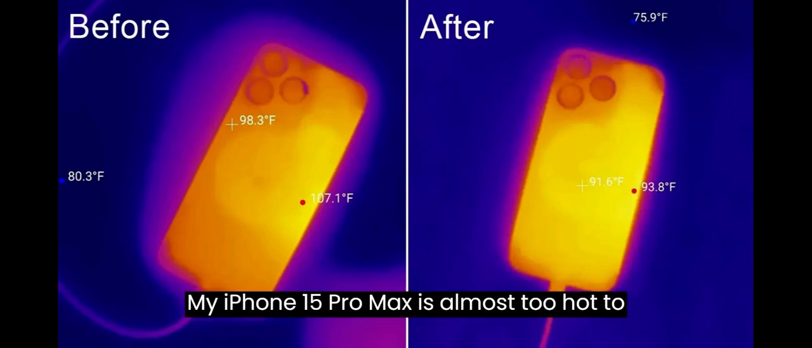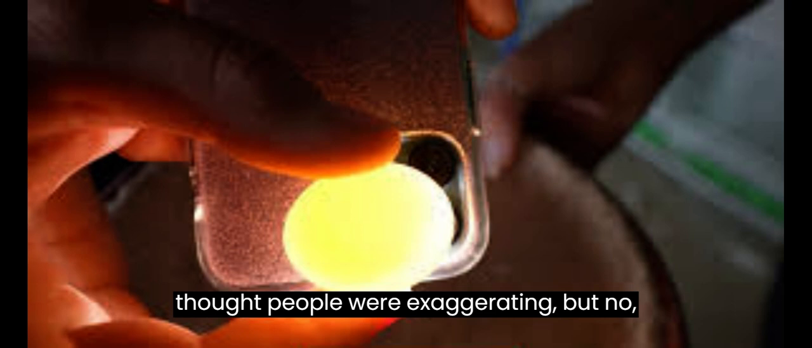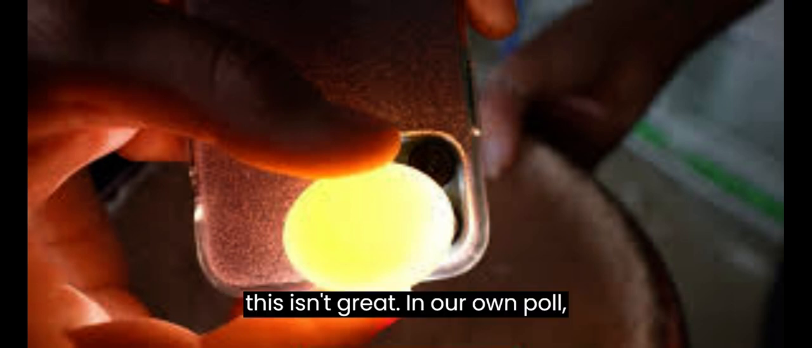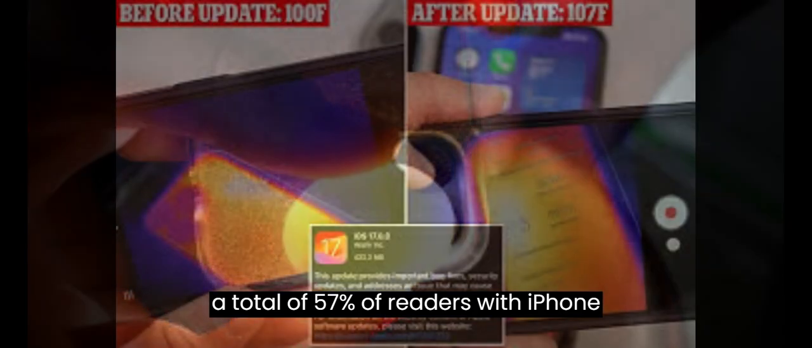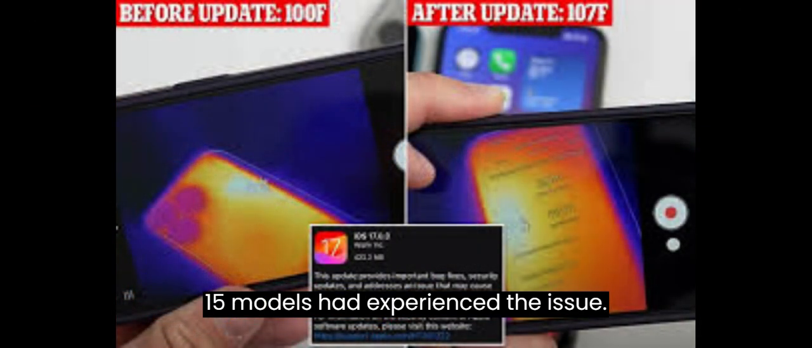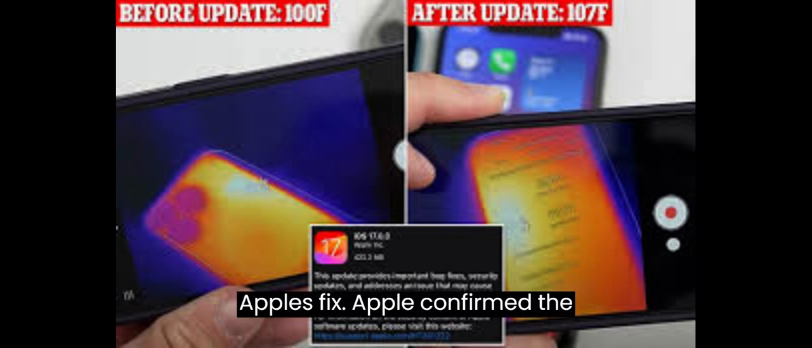My iPhone 15 Pro Max is almost too hot to touch while fast charging right now. I thought people were exaggerating, but no, this isn't great. In our own poll, a total of 57% of readers with iPhone 15 models had experienced the issue. During charging, 19%. During demanding use, 11%. During normal use, 27%. Apple's fix.